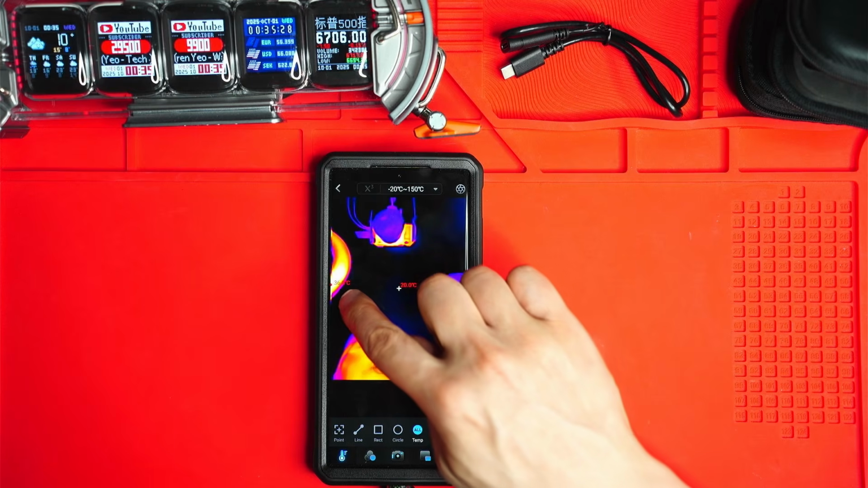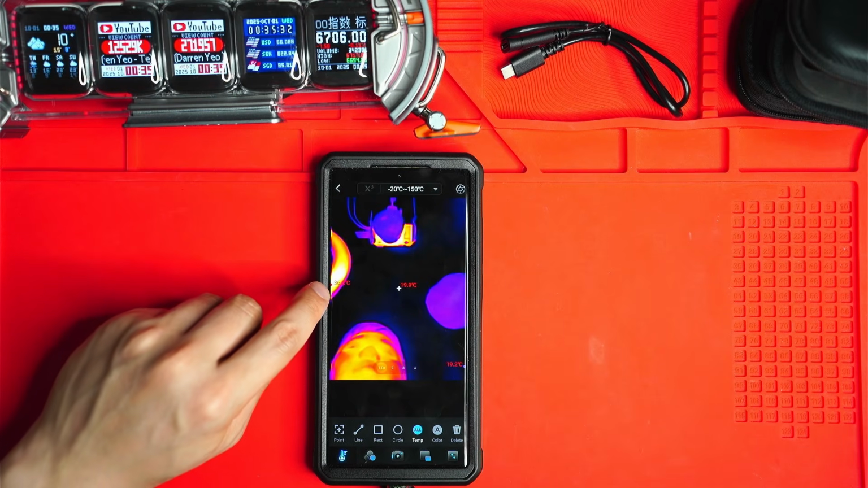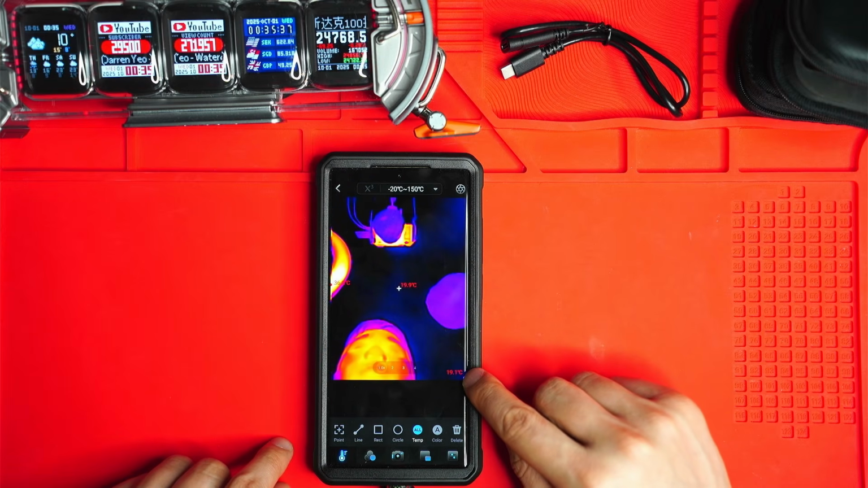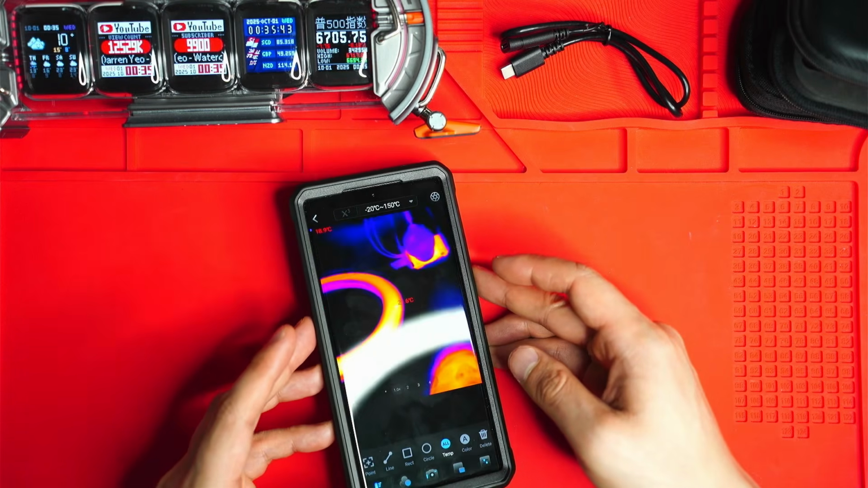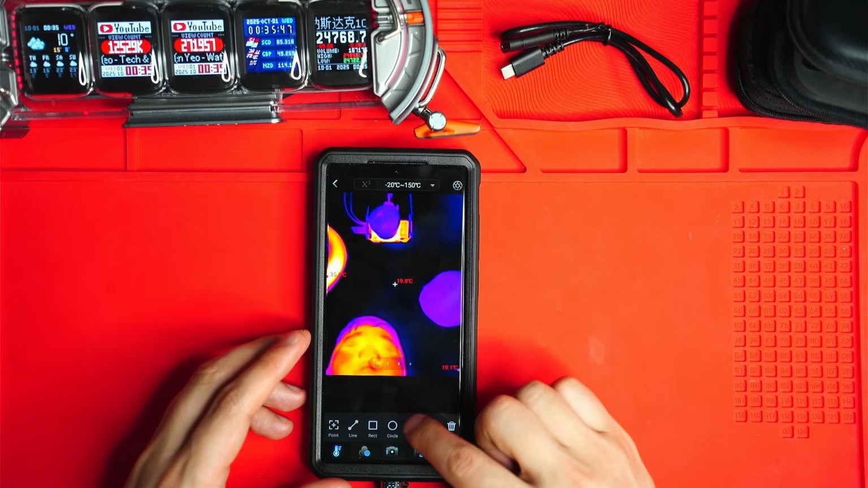So you can see the highest temperature there, as denoted by this red dot, is 36.2 degrees Celsius, and the lowest temperature is 19.2 degrees Celsius. In the center, you've got this crosshair, so that will measure the temperature of whatever you place that crosshair over, like that. And yeah, I find that works quite well.